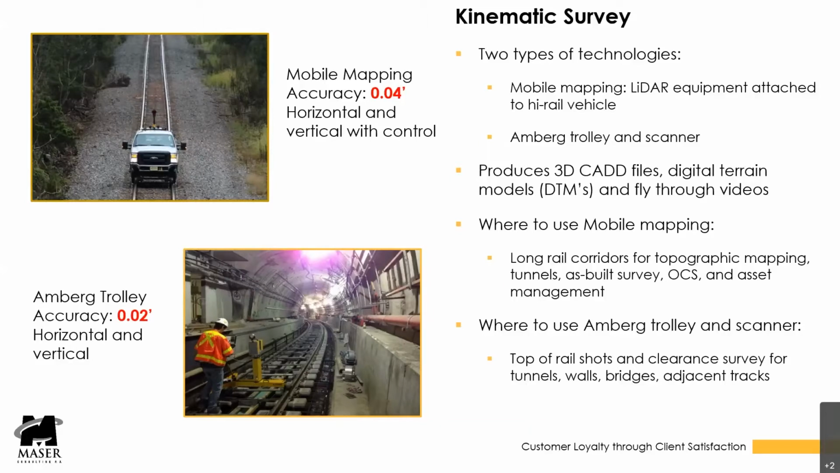Now, as you can see in that picture down below, that's a manually pushed piece of equipment. We have to take that into consideration when we choose that methodology of survey.